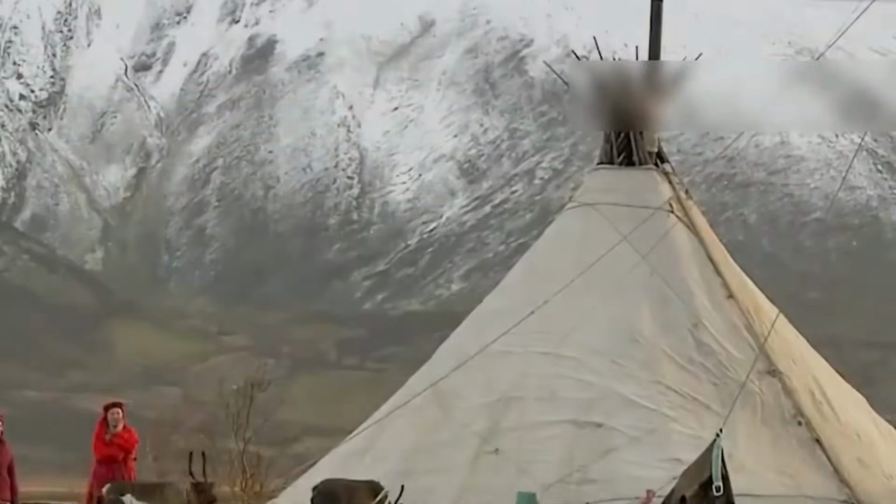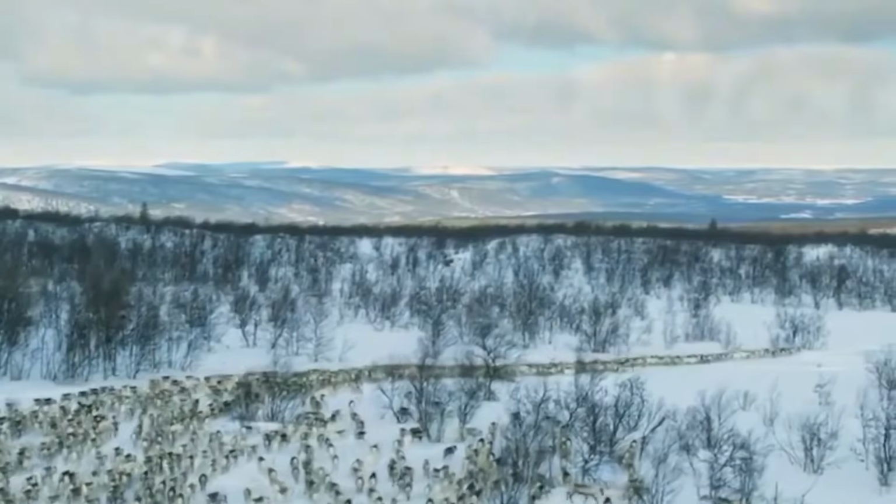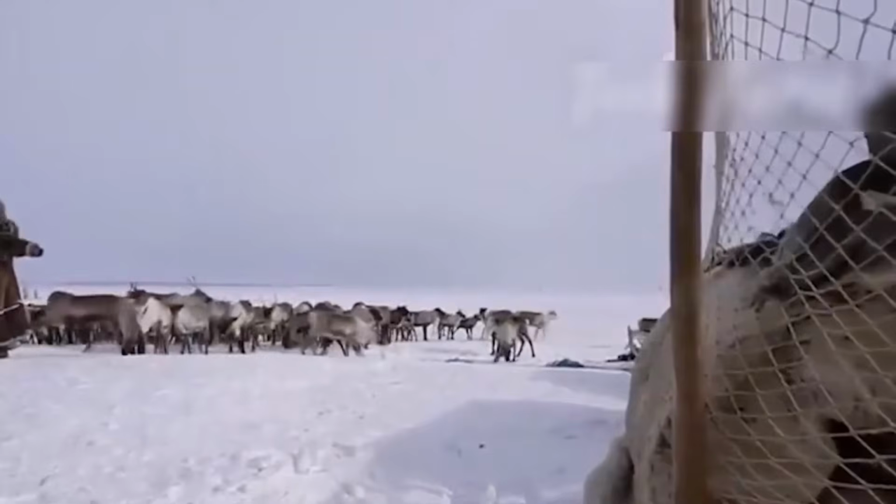Antler removal at 1 to 3 months prevents injury. Semi-wild herds roam tundra, navigating with uncanny precision and digging for food under snow.